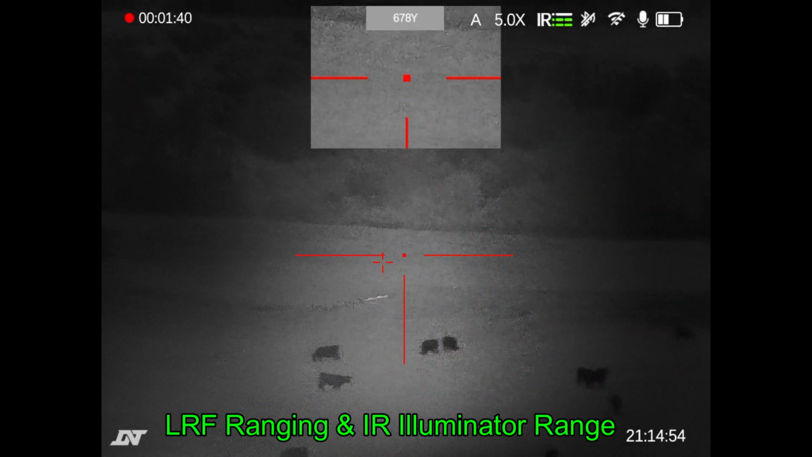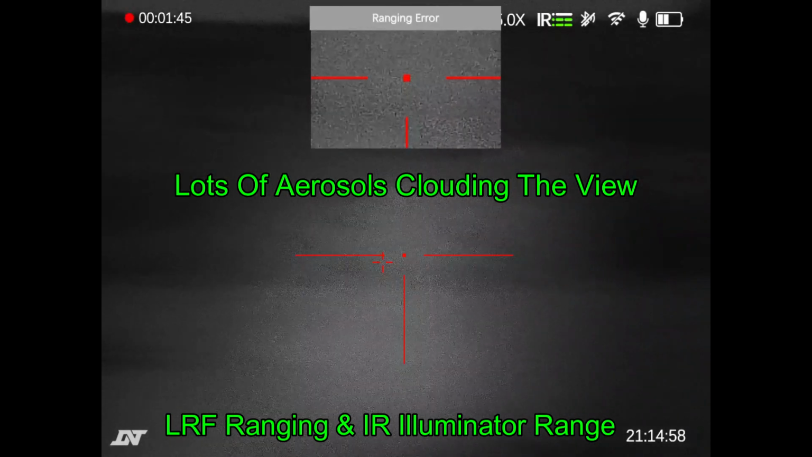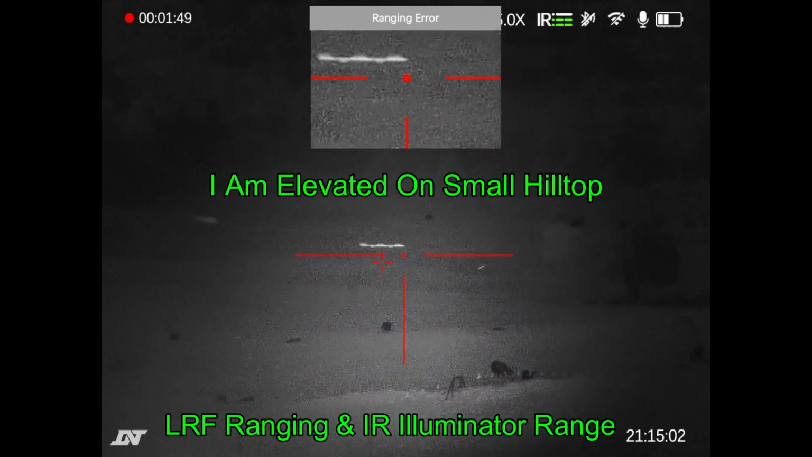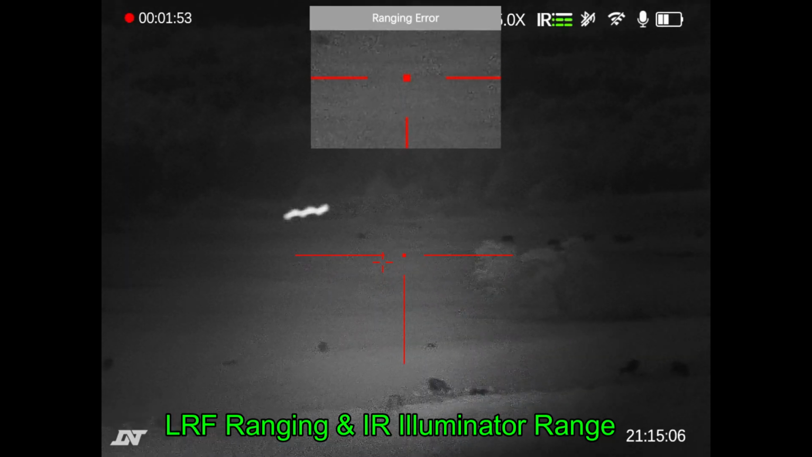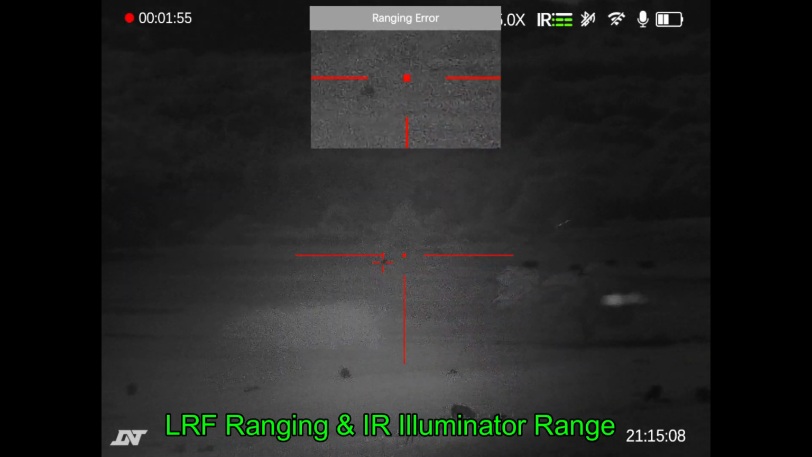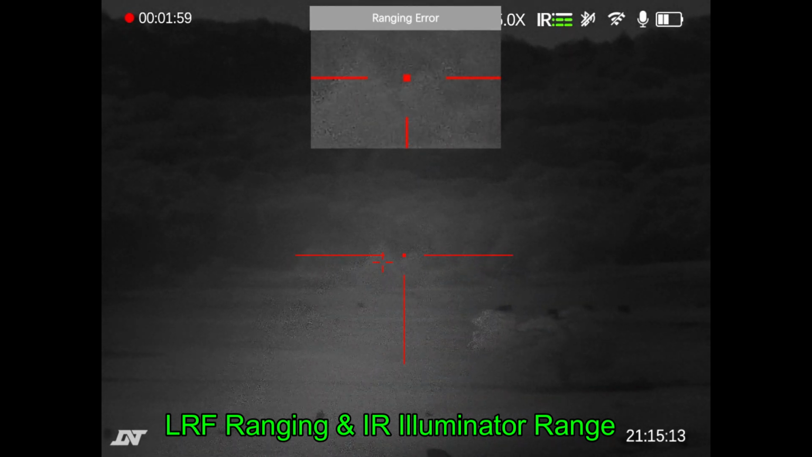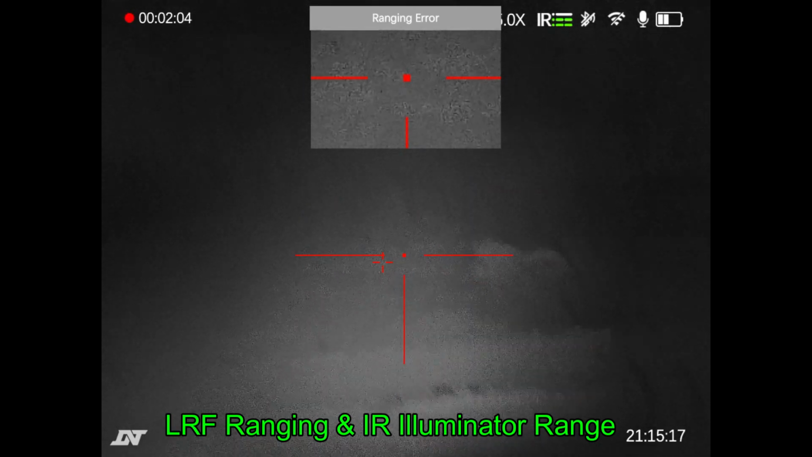So we can eliminate the cattle way the heck out there at 500 yards. Alright, well this doesn't suck at all. This is not a coyote cannon, this is the onboard illuminator. And let's see if I can range way out there. That's going to be 1,000 yards.